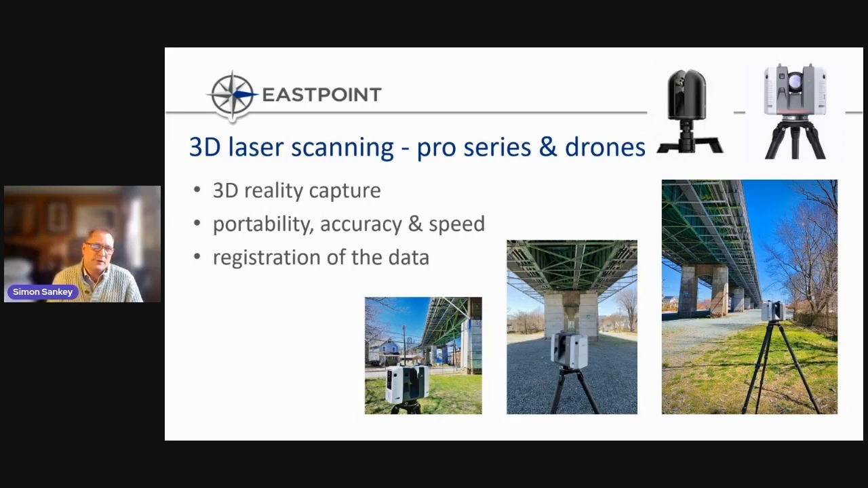And after we'd done the trial run and had a look at the data, we were confident that we could use that tool to capture the data. The RTC 360 can capture 2 million points per second and has a resolution of 3 millimeters at a distance of 10 meters, a good tolerance for what we were trying to achieve. Its speed, accuracy, and portability and ability to register the data in the field all lent itself to the task in hand.